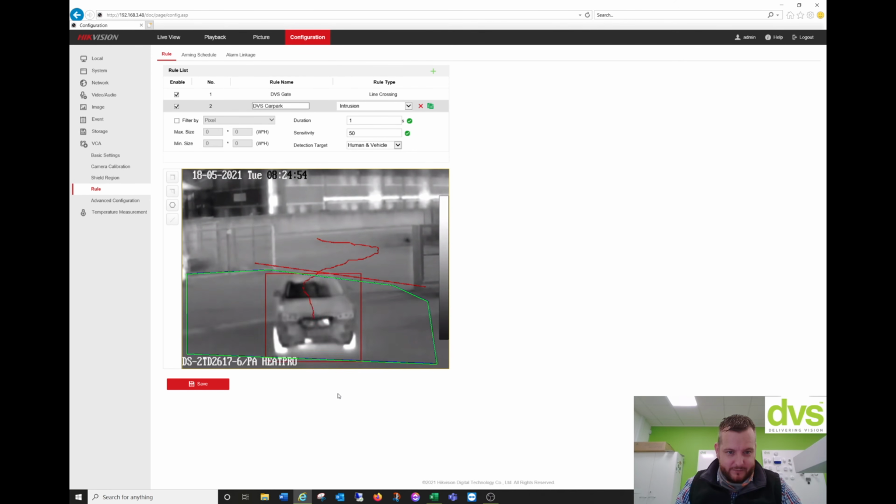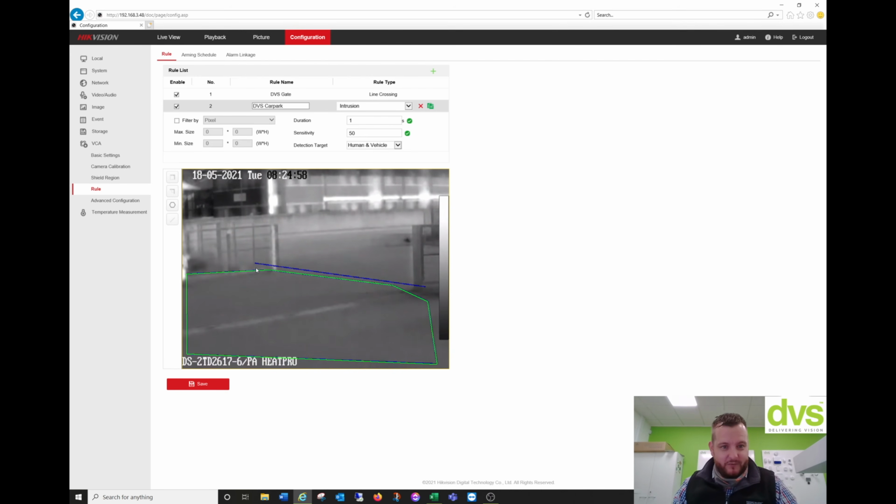objects, click save. And that also went red just as I saved it there. I don't know if you saw it, but the box turned red. So both were detected. So again, you can have human, vehicle, or human and vehicle. Another one, so red and red, both went red. So you can see how we only just started setting this up and it's already being highly accurate.